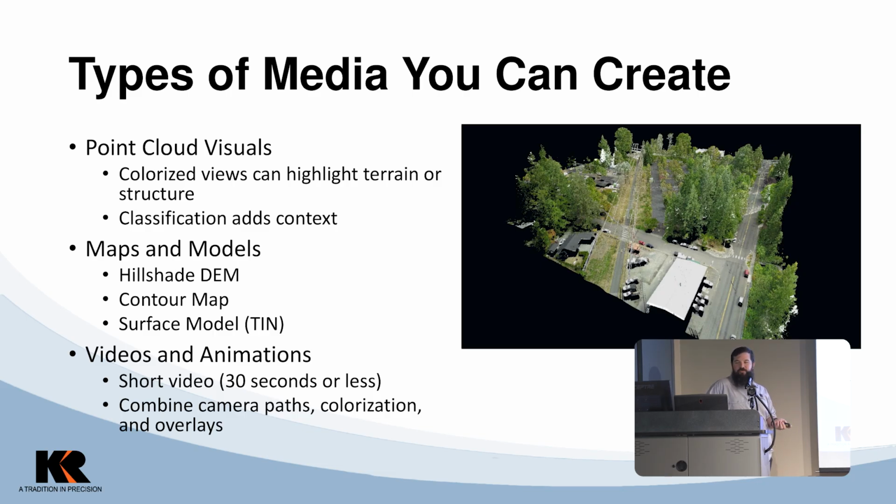If you have a really good point cloud where you go through it and do a better job at classifying than I did, you show them, hey, this is what everything looks like when you take the trees out. You're doing power lines. Look at everything classified out nicely, and it's really impactful.